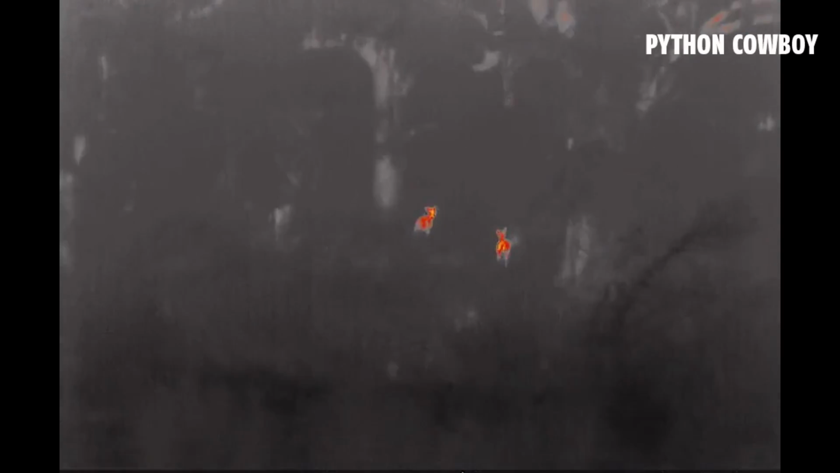Oh yeah, there's a bunch of deer. Two of them. So we get out there and we're cruising around, and I'm using this new scope, and man, can I see a lot. There's another deer out there, to the right of us. Big.